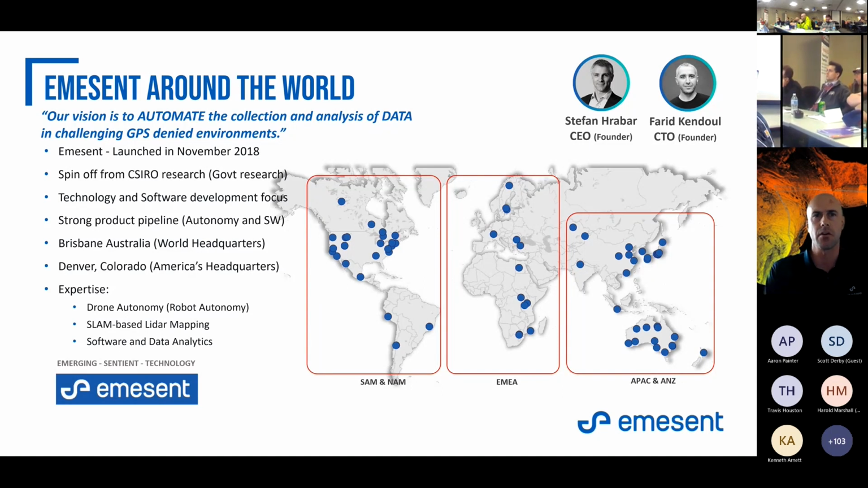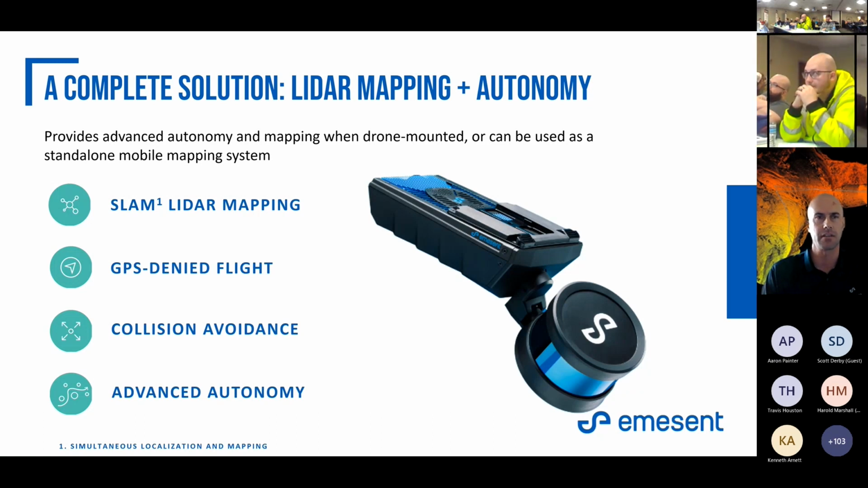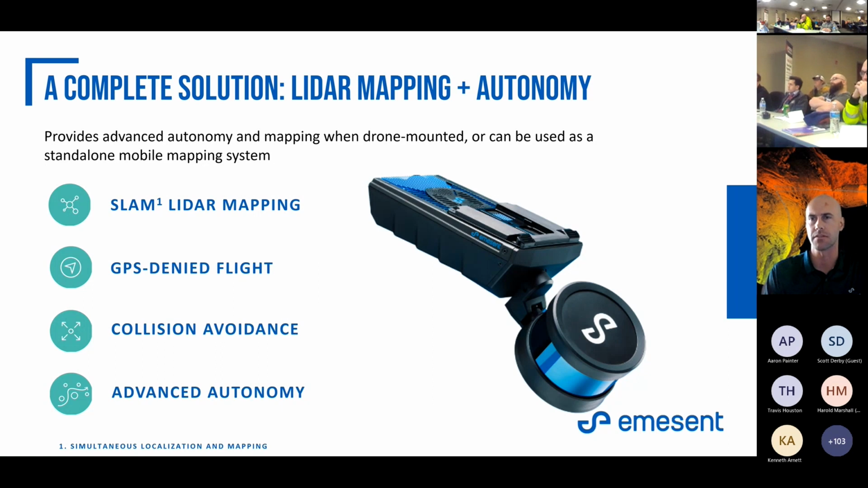So a little bit more about Emesent as a company, its rise to the Hovermap solution we have today. This started out as a spinoff from CSIRO Research. The Australian government had been working on some algorithms with autonomy, so we're a spinoff from that. Our solution's focus point is going to be our SLAM-based LiDAR. This is particularly where we come from a background of mining. In mining, GPS-denied flight is our number one problematic area, so being able to fly or think on behalf of a drone underground is top of mind here.